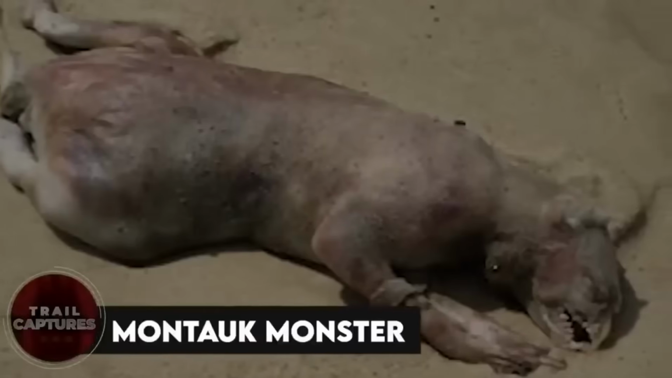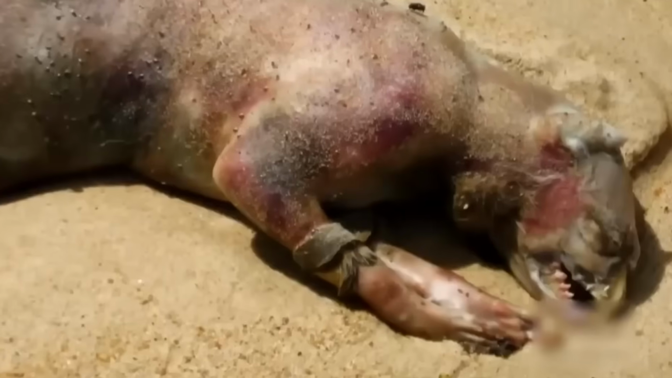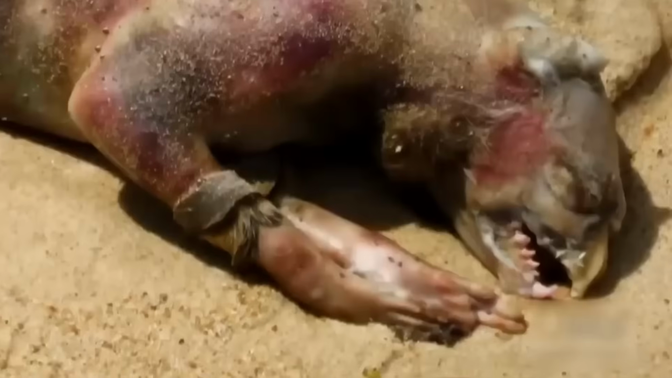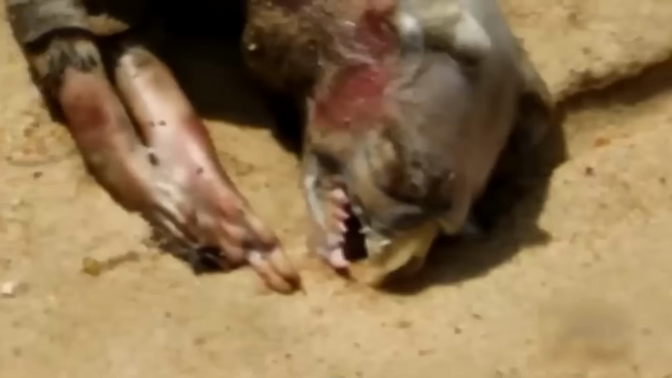Montauk Monster. In July 2008 in New York, 2 friends were out to take a walk along the shore, not knowing what was about to come next. Lying a few feet away was a dead creature that no one had ever seen before. It was the size of a small dog, with a beak like a chicken and a tail again like a dog. It was hairless but had small patches of hair on it. They posted the picture they took later on the internet, and everyone was left shocked with not even a single person giving a logical explanation.